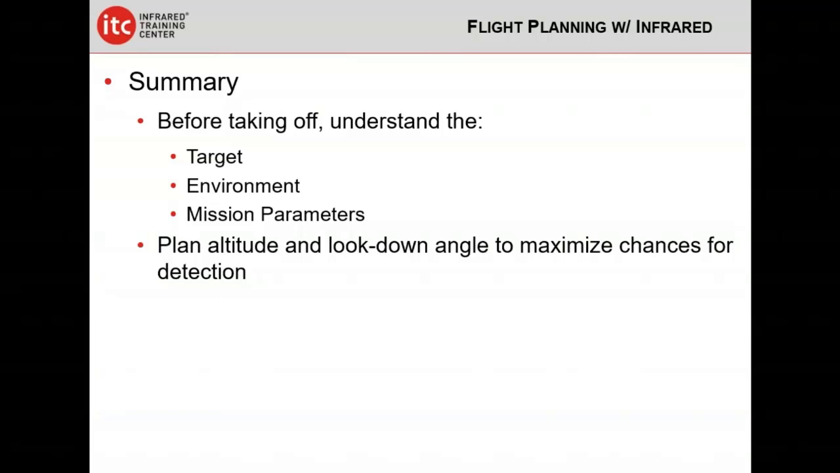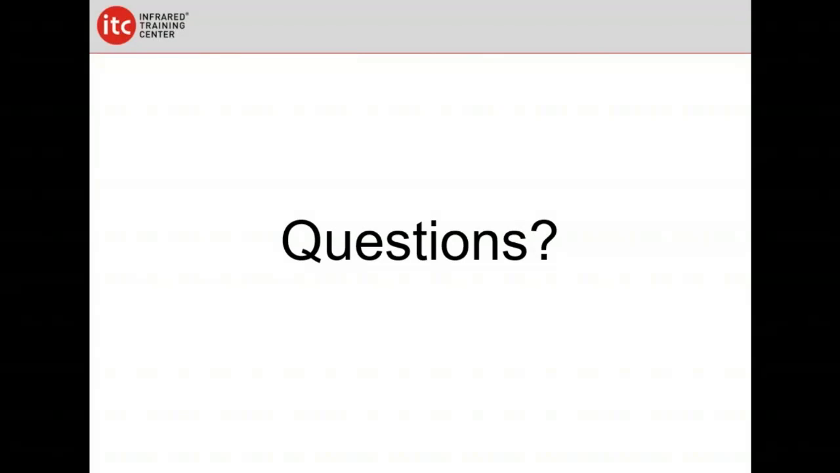All right, so in summary, before you take off, understand the target you're looking for, the environment you're working in, that has to do with cloud cover, sun exposure, time of day, all these sorts of things, and then what are the mission parameters, and then plan your altitude and look down angle to maximize your chances for detection.